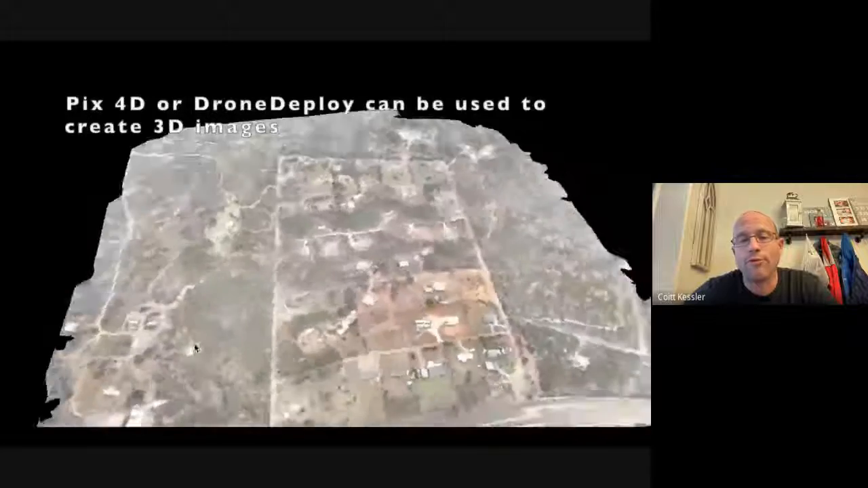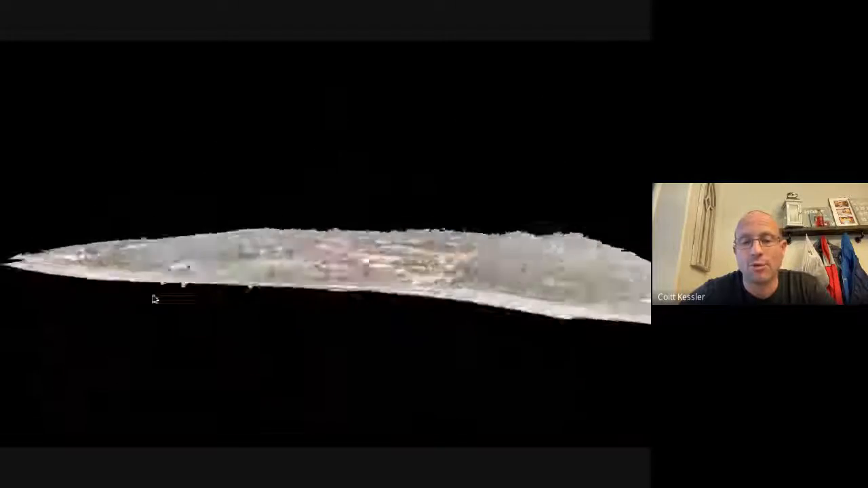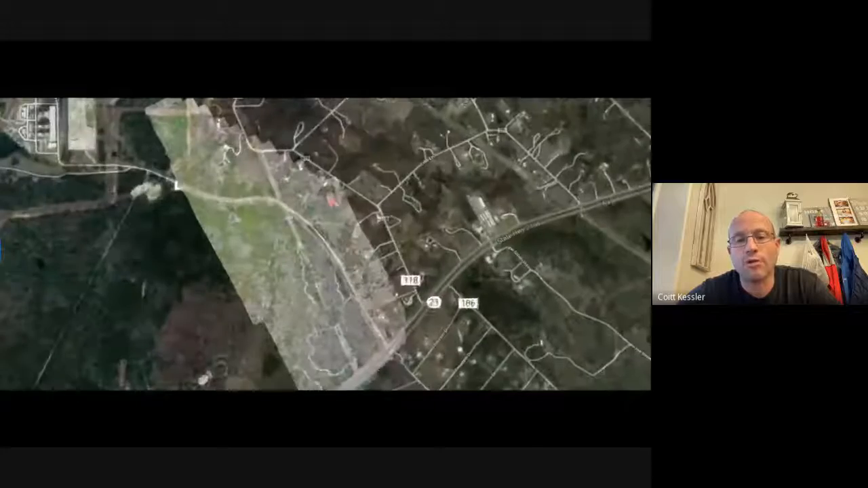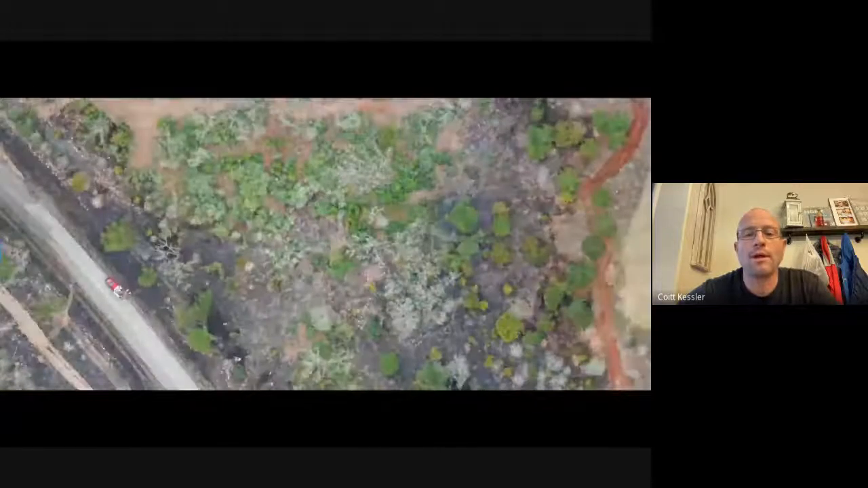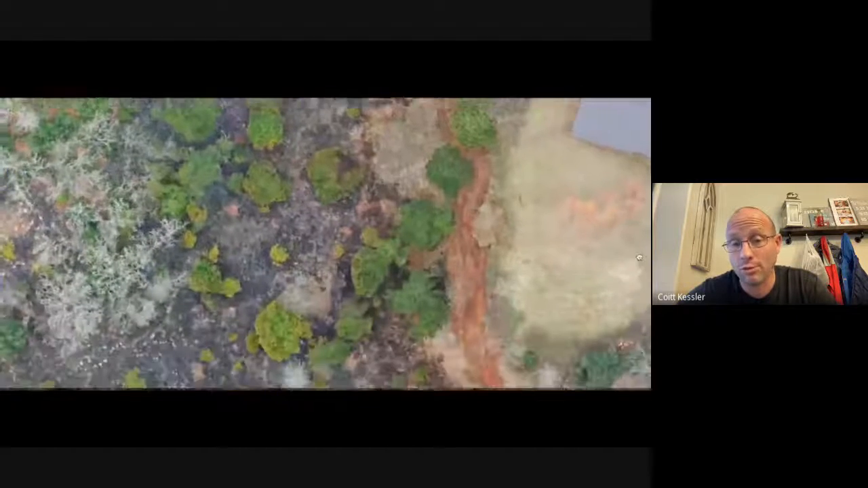You saw 345 images. We processed that offline in less than 2 minutes and 30 seconds. They had us looking for the dozer tracks for an after action, so we were able to actually see how close this fire actually got to us.